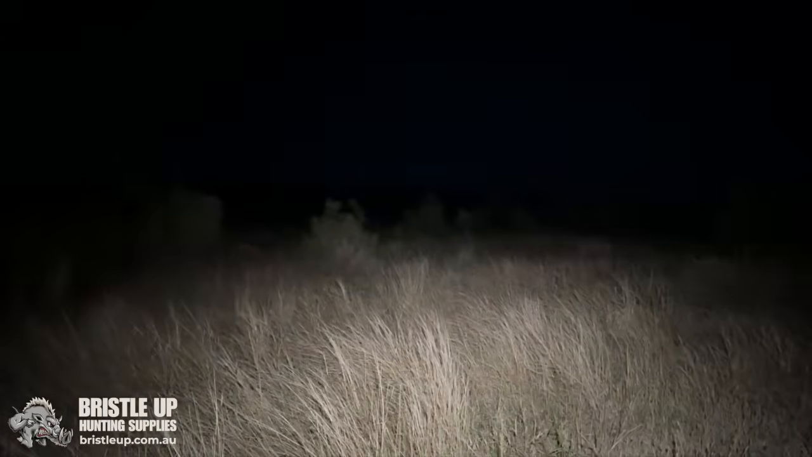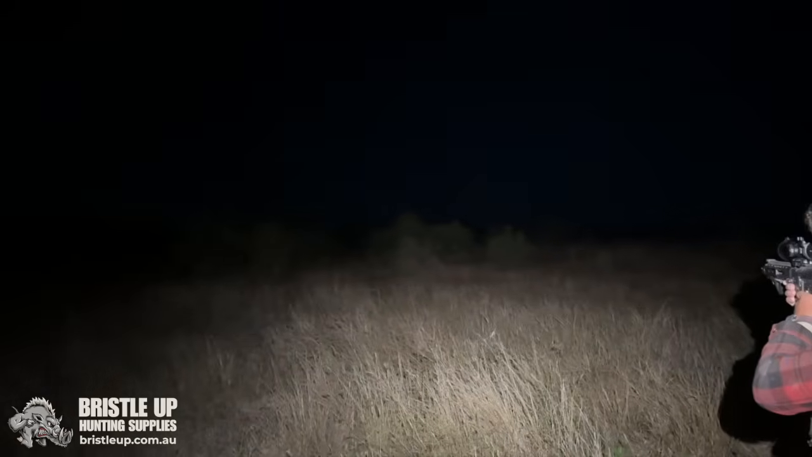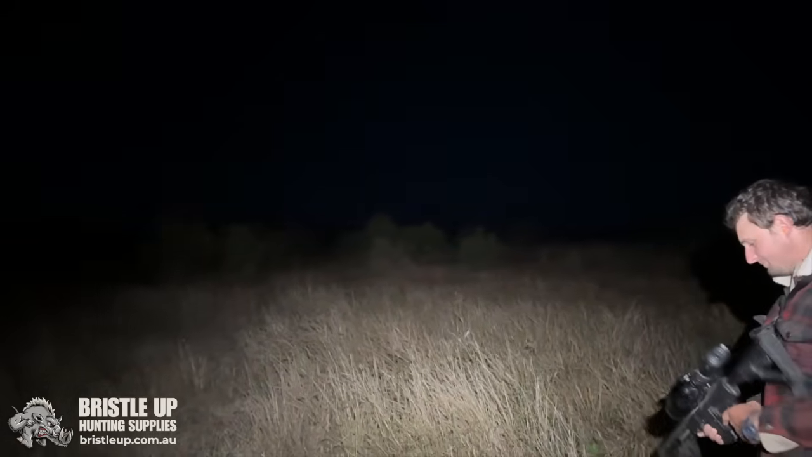There's nothing out there. Trees, grass. A dozer on the hill. More grass, more trees. Wow. And there's some dingoes out there somewhere. Just haven't found him yet.